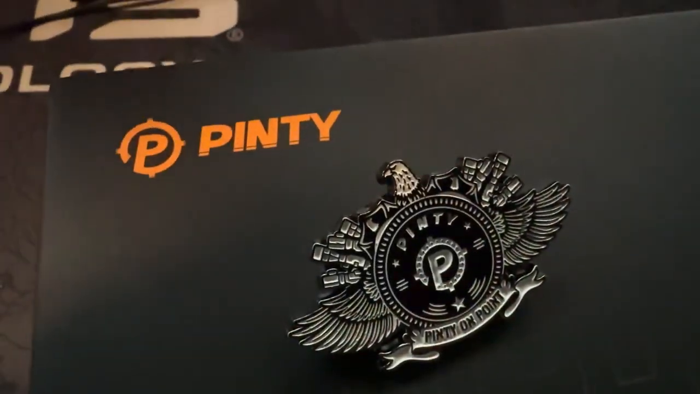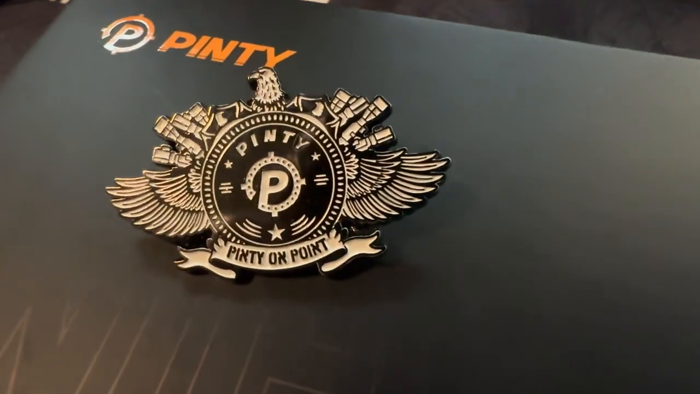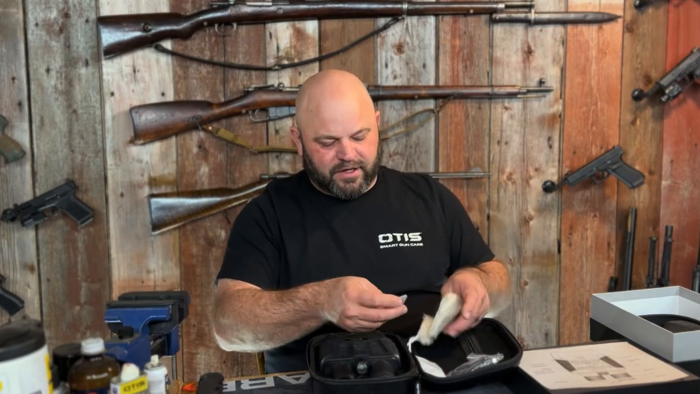That's cool. It's a Pinty pin. So it's a pin, Pinty logo, eagle feathers, guns. It's pretty sick. Good job on that. That's neat. People love trinkets and collectible things like that.